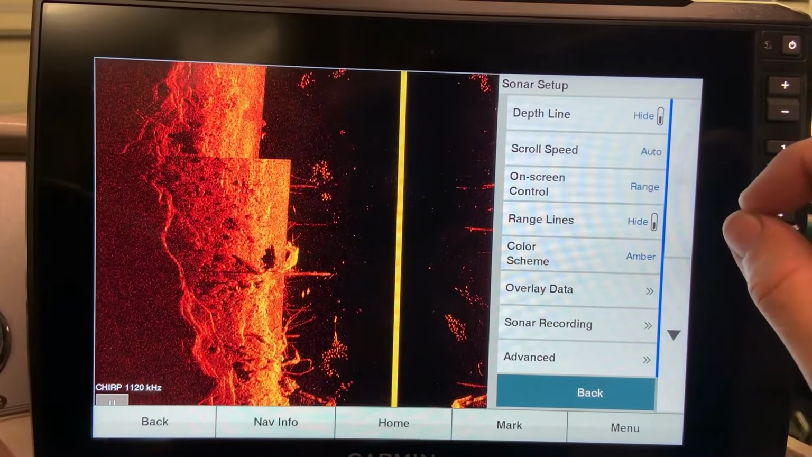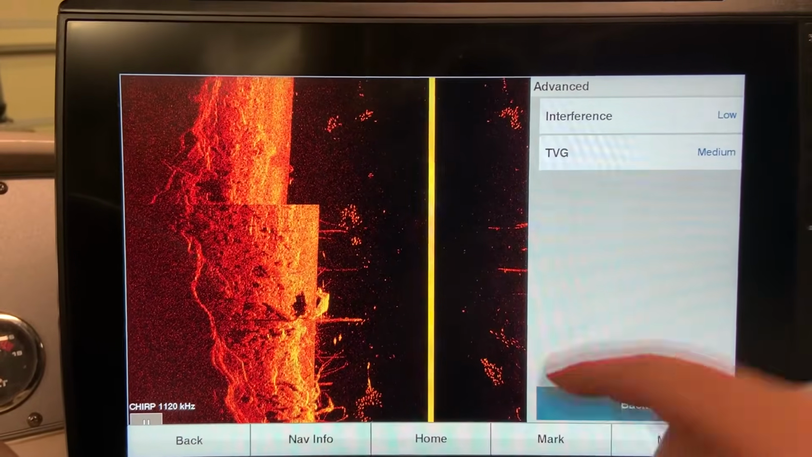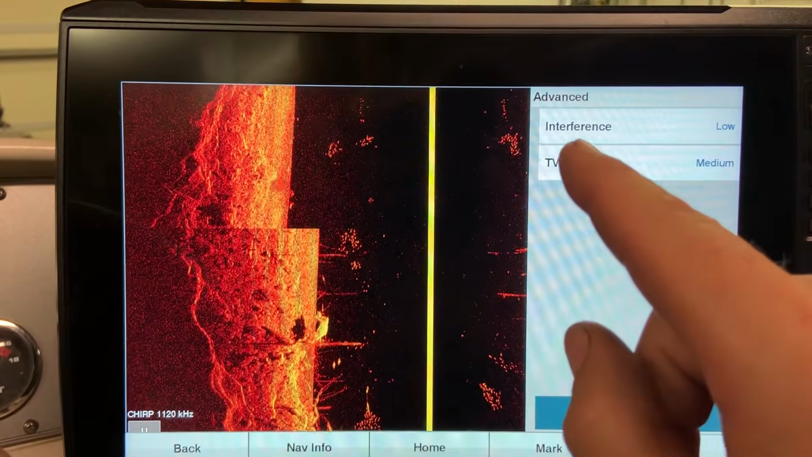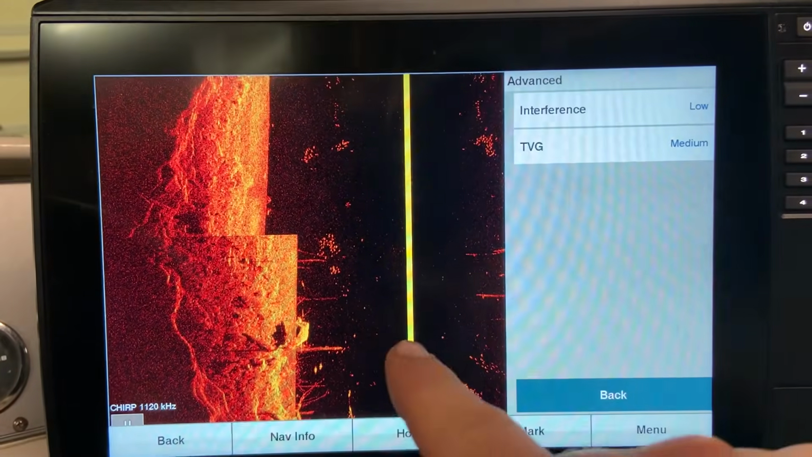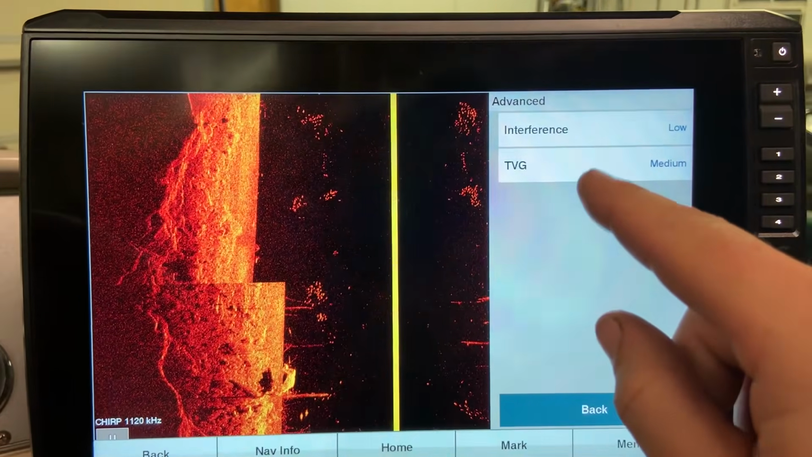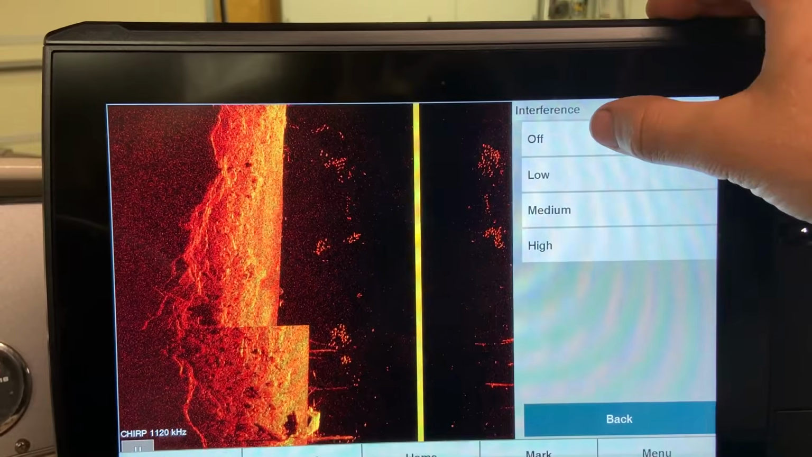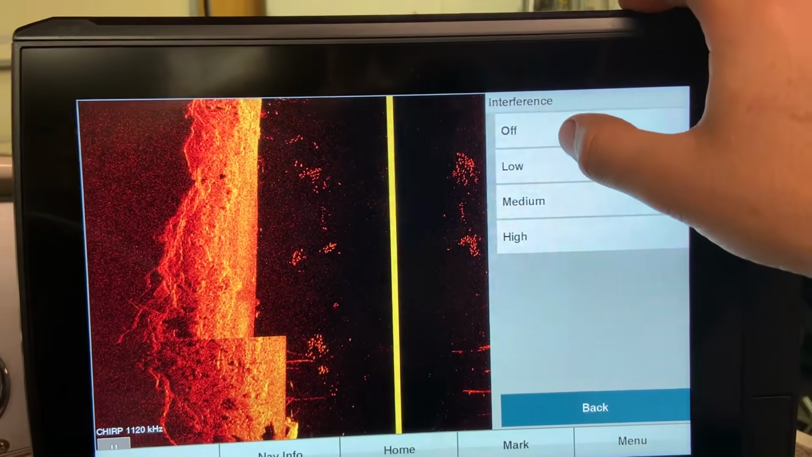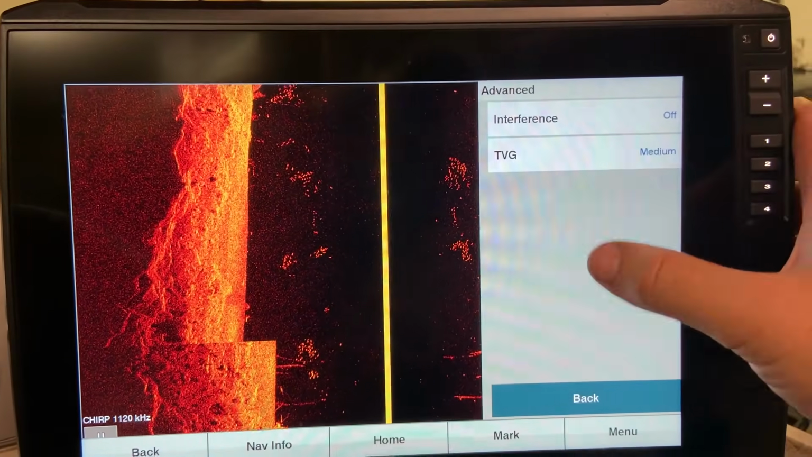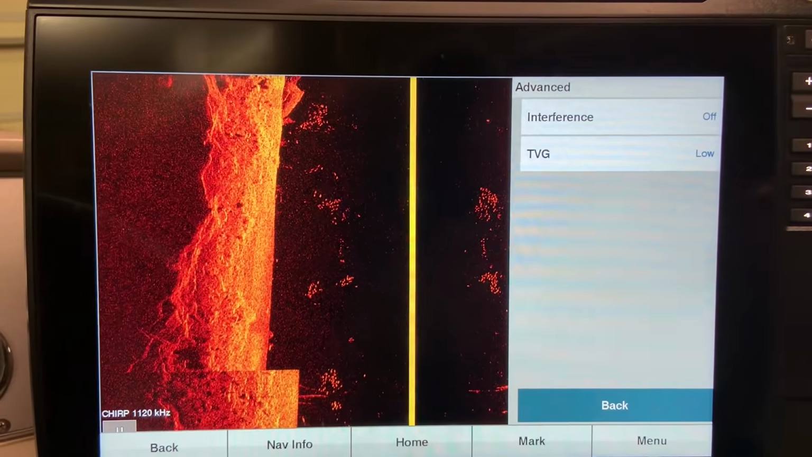The last couple of settings are advanced settings, so you need to go to your advanced tab, and these are interference and TVG. Now unfortunately, in simulator mode, TVG will not show you exactly what it's going to do, nor interference, but for interference I usually keep this off or low. 90% of the time I am off, I'll keep it right there. And TVG, I run this on low 99% of the time.